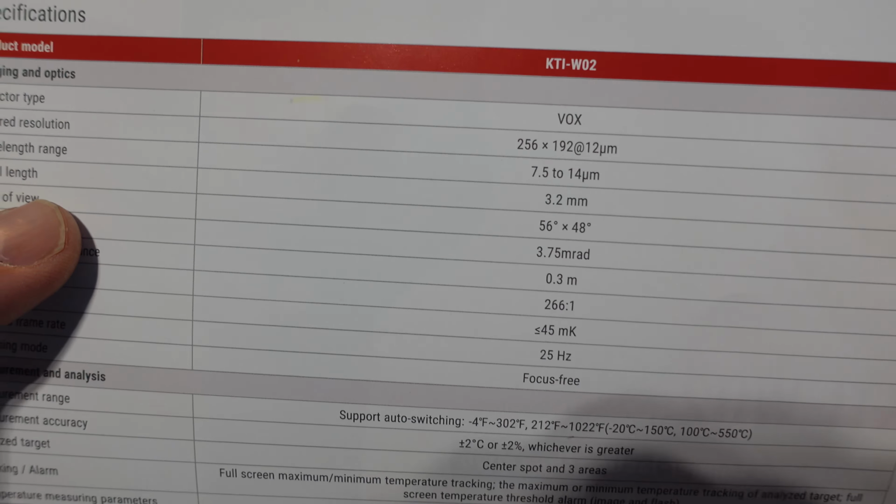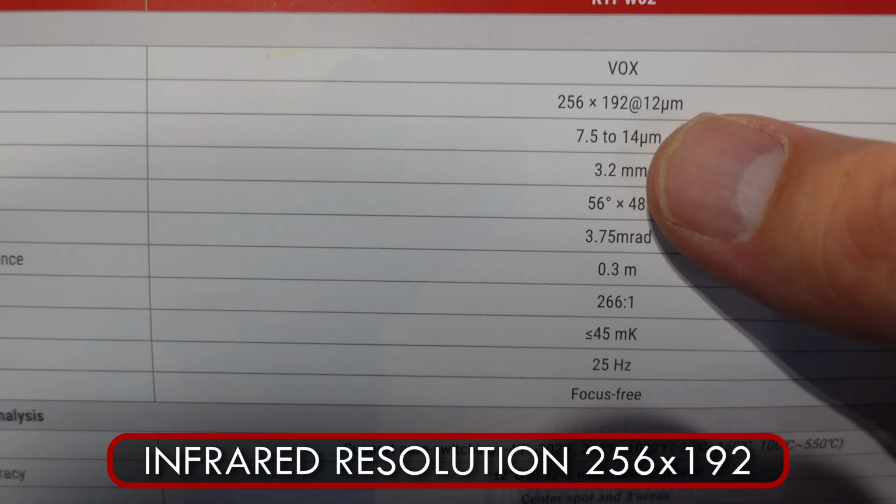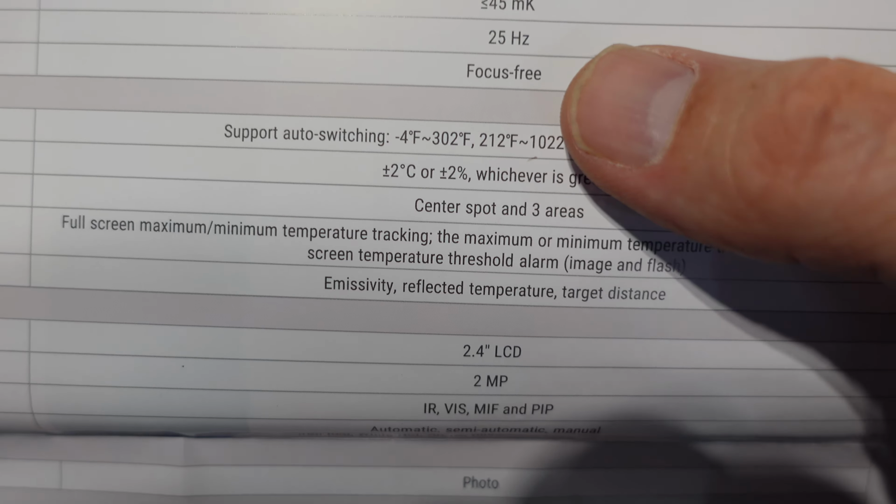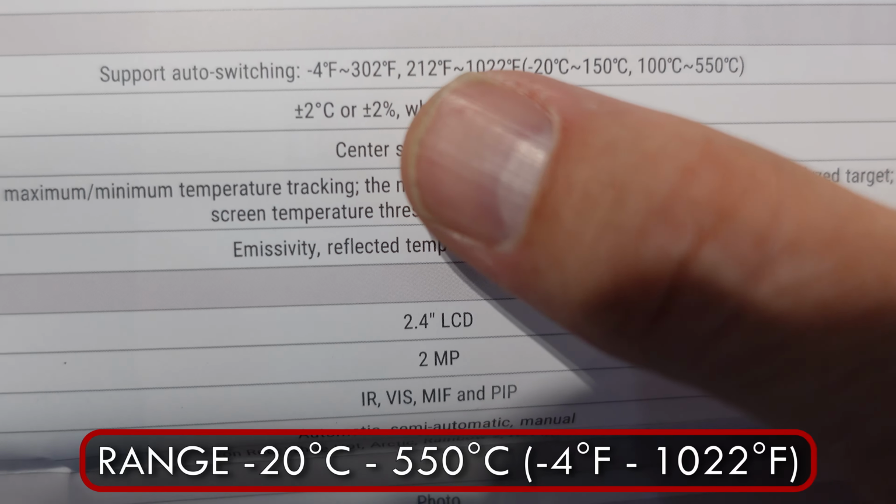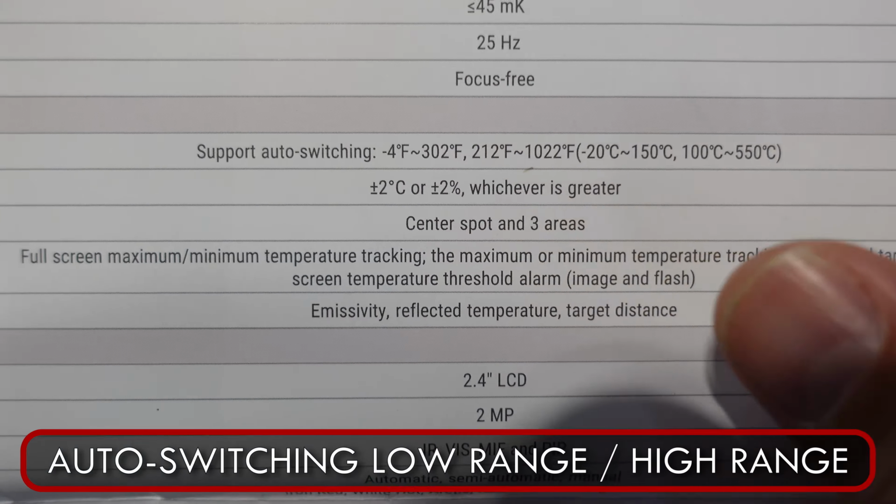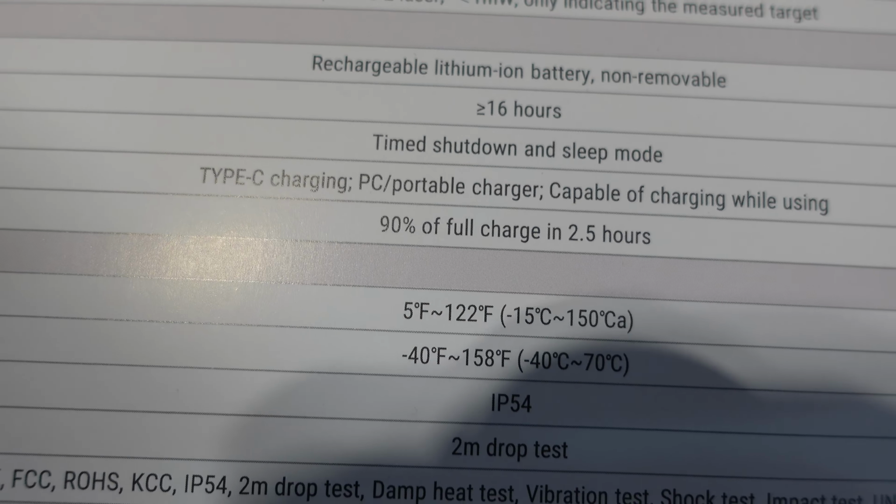There's a few things I'll just highlight on this spec sheet for you that are important. So it does have an infrared resolution of 256 by 192. It's focus free, so we don't have to worry about focusing on whatever we're scanning. It has a nice wide temperature range of -20 Celsius to 550 degrees Celsius, or -4 Fahrenheit all the way up to 1022 Fahrenheit. There's a couple different settings to have the lower temperature range or higher. We have a rechargeable lithium-ion battery, good for up to 16 hours. Let's have a closer look at the unit itself.